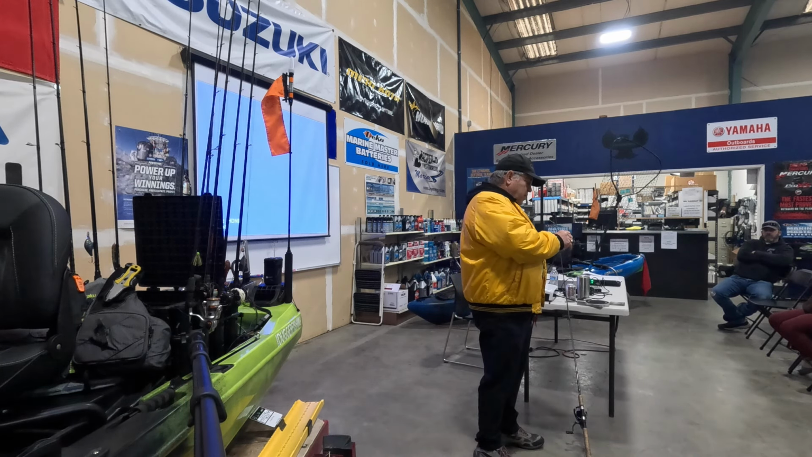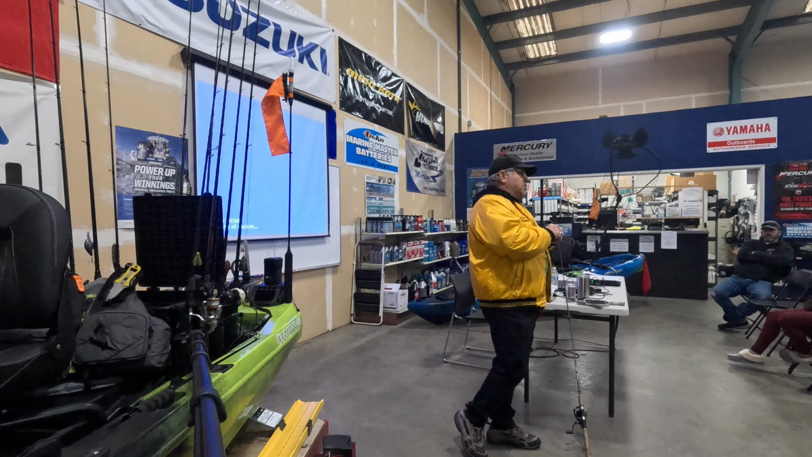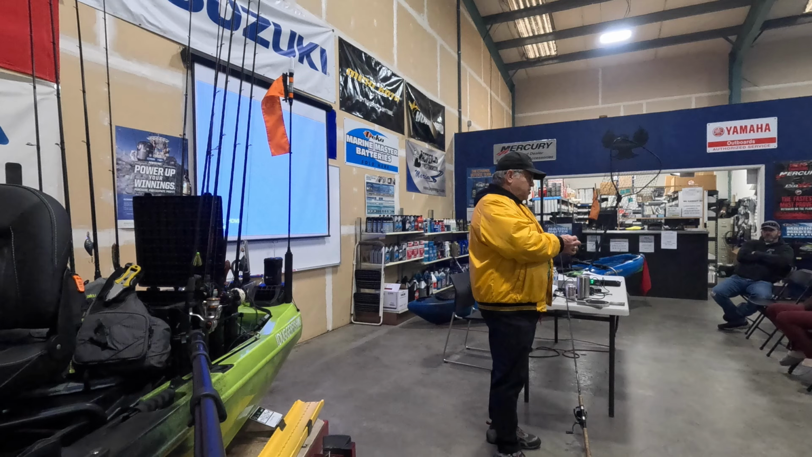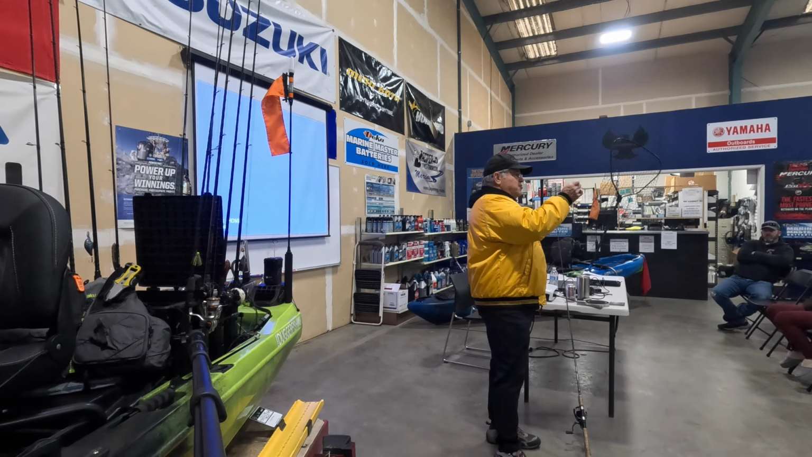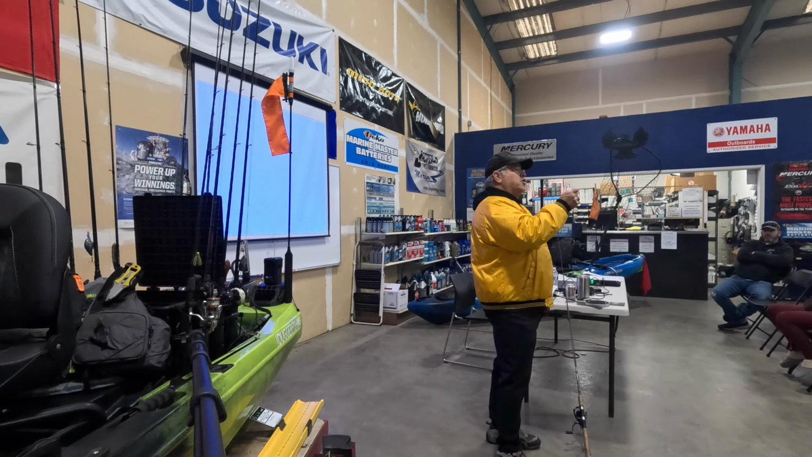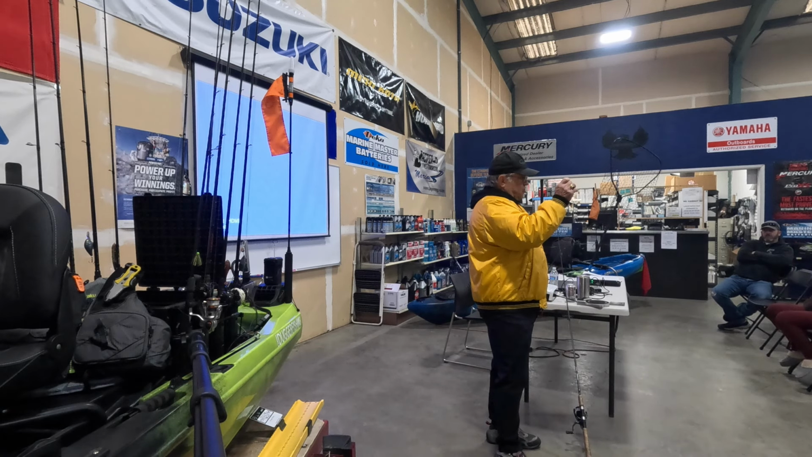So for drop shotting, my preference is to use a Gamakatsu drop shot hook, and for the most part, 9 times out of 10, I am nose hooking the bait. This is a number 4 drop shot hook. Most people out there are using larger than number 4s, number 1s or number 2s at the smallest. But I can tell you from experience that there are a lot of advantages that this number 4 gives you that you don't get with a larger drop shot hook.